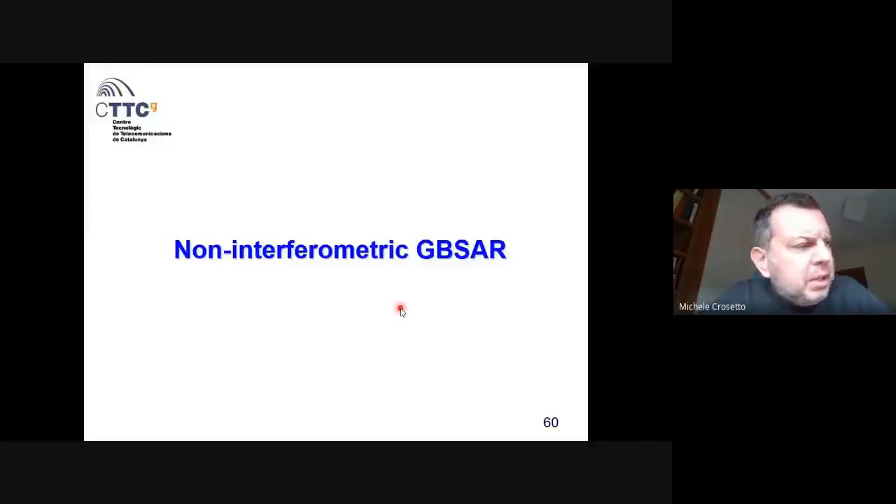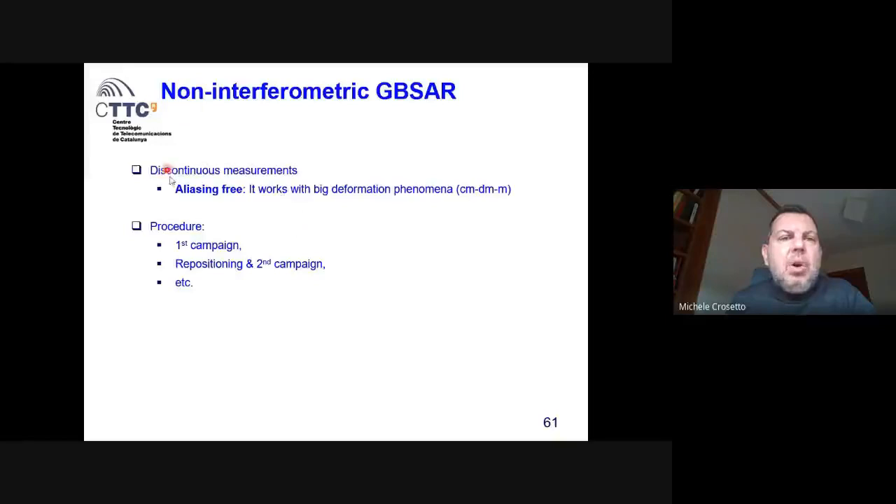To resolve this problem, we proposed some years ago to implement a non-interferometric GBSAR. I will just mention rapidly what this is, okay? Basically it is a technique working with discontinuous measurements, and which is aliasing free, so which works with big deformation phenomena, centimetric, decimetric, or metric.